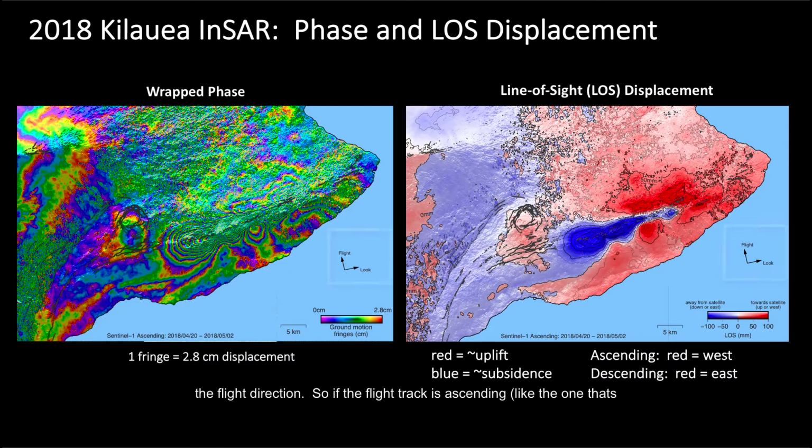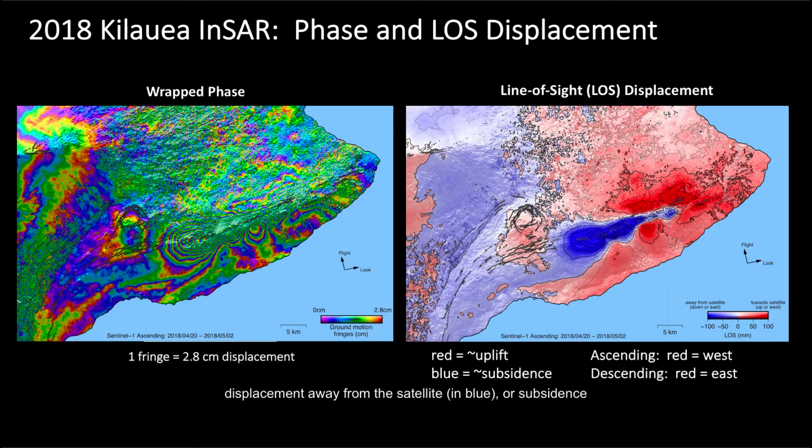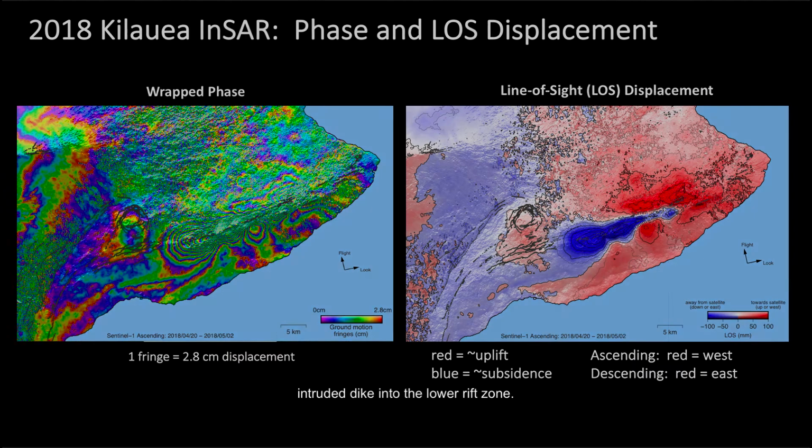So if the flight track is ascending, like the one that's shown here, we'll see red colors that indicate motion toward the satellite or to the west. Blue colors, in this case, indicate motion away or to the east. Now, if this were a descending flight direction image, then these colors would be reversed. So here we see nearly 200 millimeters of displacement away from the satellite in blue, or subsidence due to deflation uprift of Pu'uo'o. We also see several tens of millimeters of displacement toward the satellite, or uplift, that are really due to the newly intruded dike into the lower rift zone.